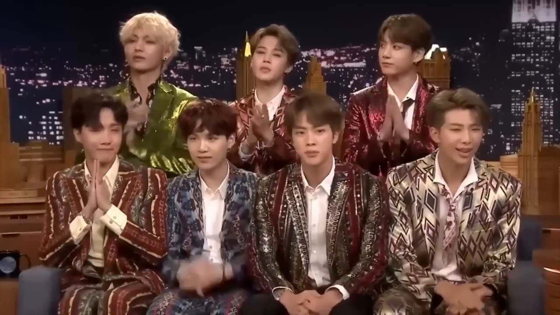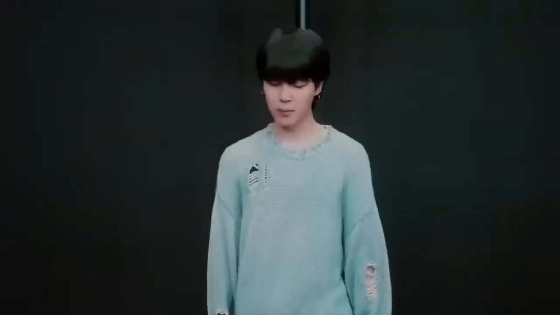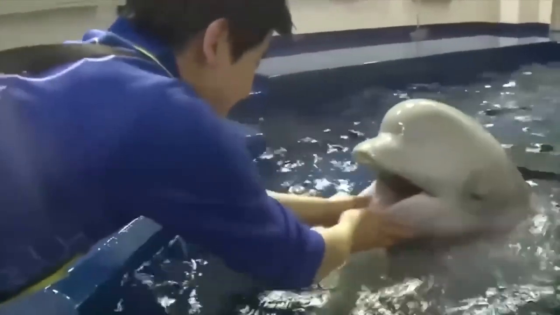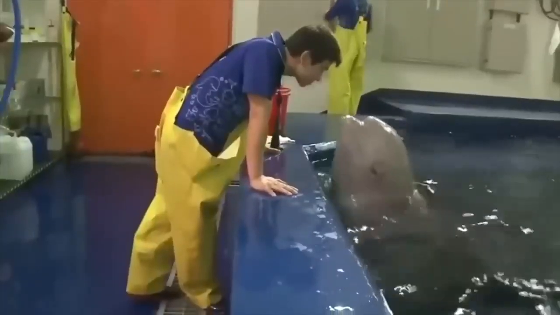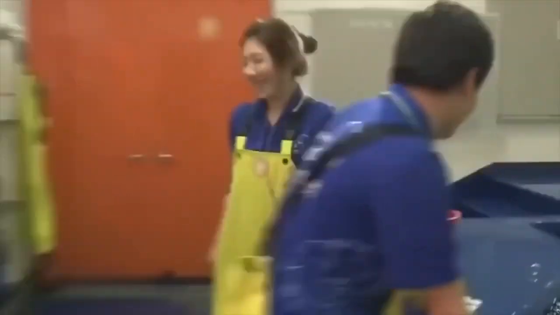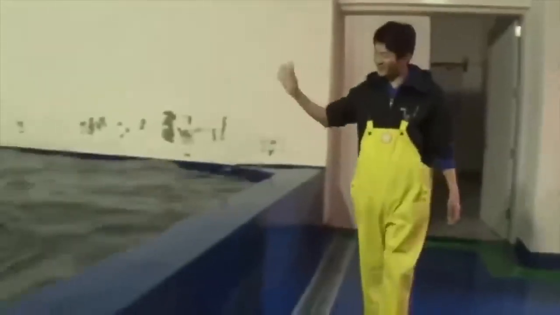If you think you're the only one crushing hard on all those Korean oppas, well, you're wrong, because it isn't just us humans, but these beluga whales too who love Korean men. This beluga whale has such a big crush on her trainer that she refuses to kiss anyone else but him, and waits all day for just him to come and play with her. The other two males have to be separated from her because they like her so much that she finds them annoying.